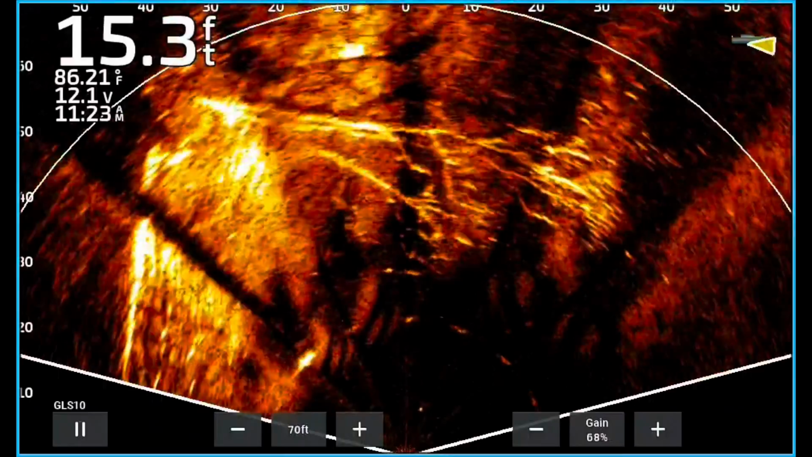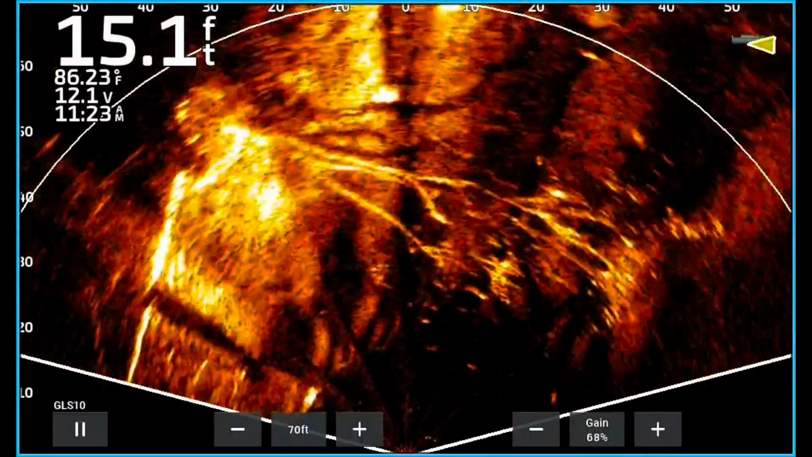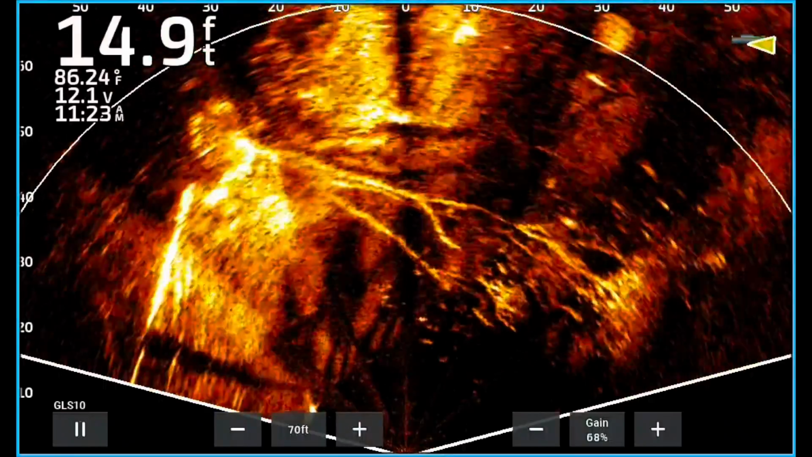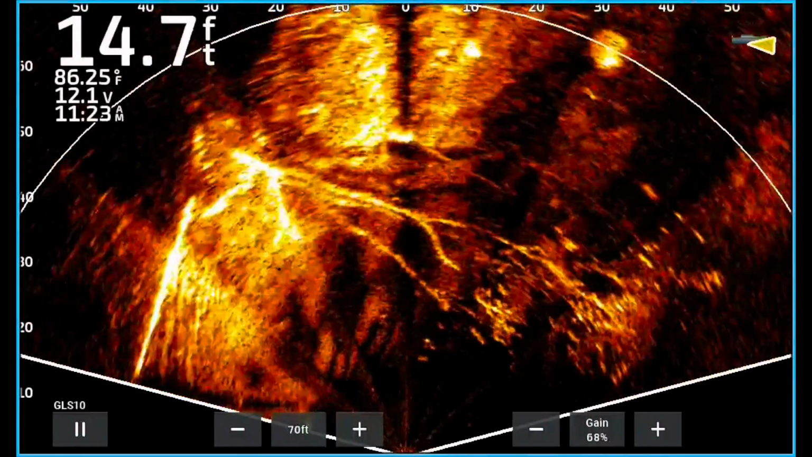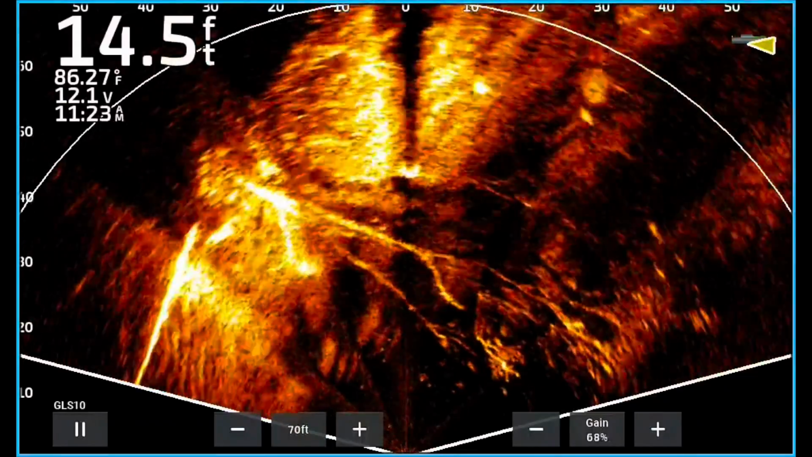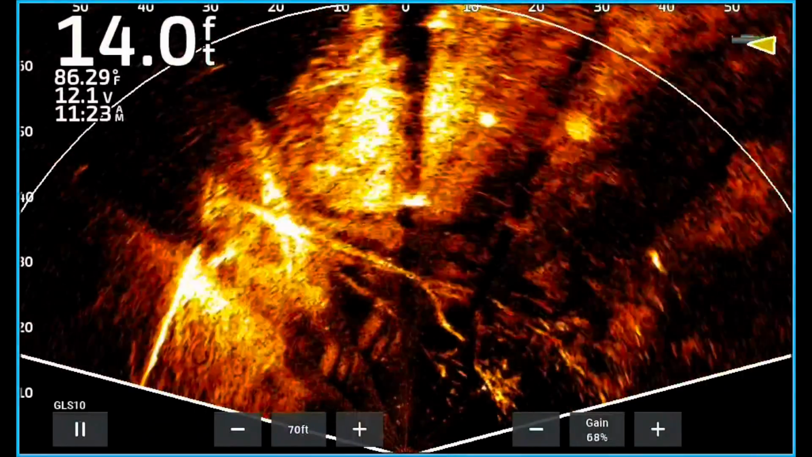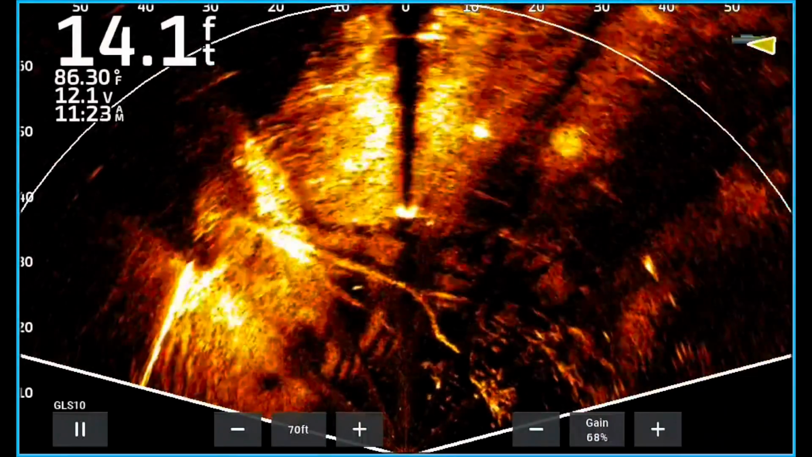But if you look about mid-tree, you can see where these fish, and these are bass. I did throw a crankbait in there and catch some of these bass. But notice how that tree really pops. I'm using about 63 to 68% gain. That's amazing. Now, I want you to look up at the top screen. It's about 25 foot to the right.